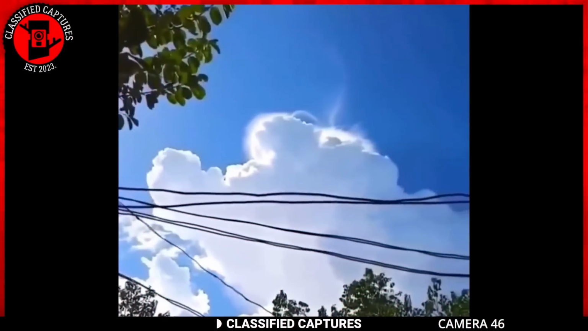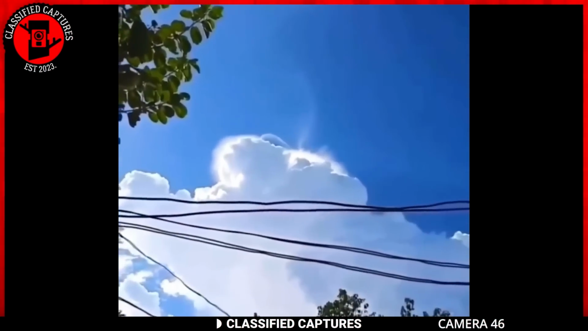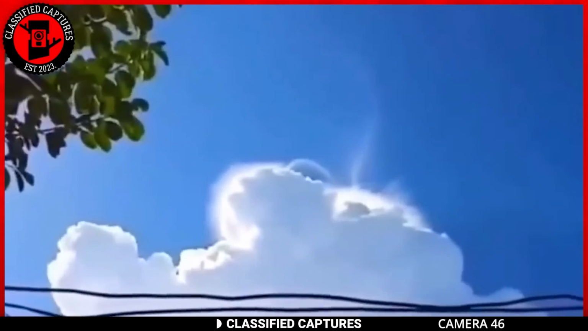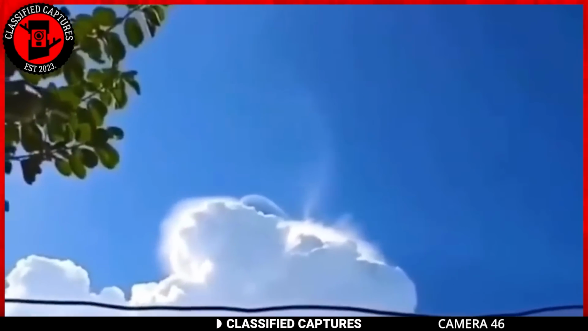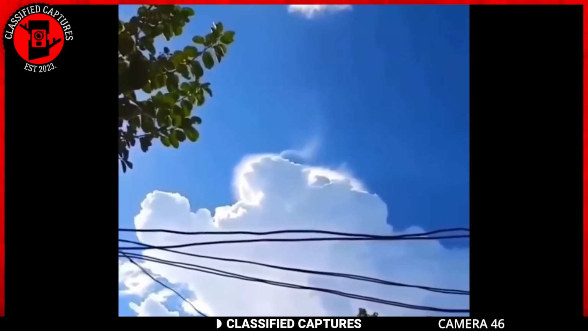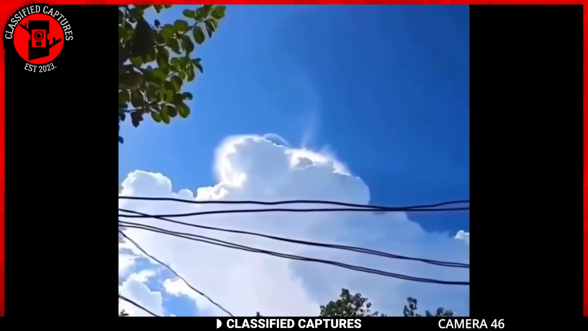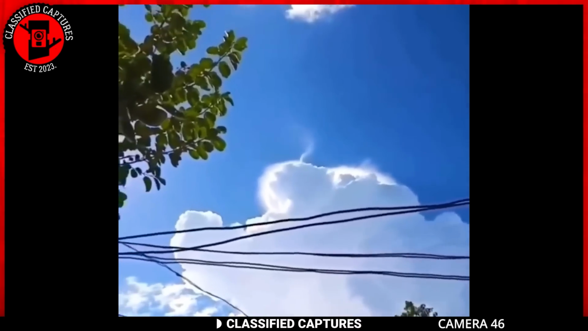In this mesmerizing sky footage, against the backdrop of a serene blue sky and elegant clouds, an unusual phenomenon unfolds. We see the clouds move in a rather unorthodox manner, which leaves all who witnessed it with lots of questions. It's almost as though the clouds become sentient.